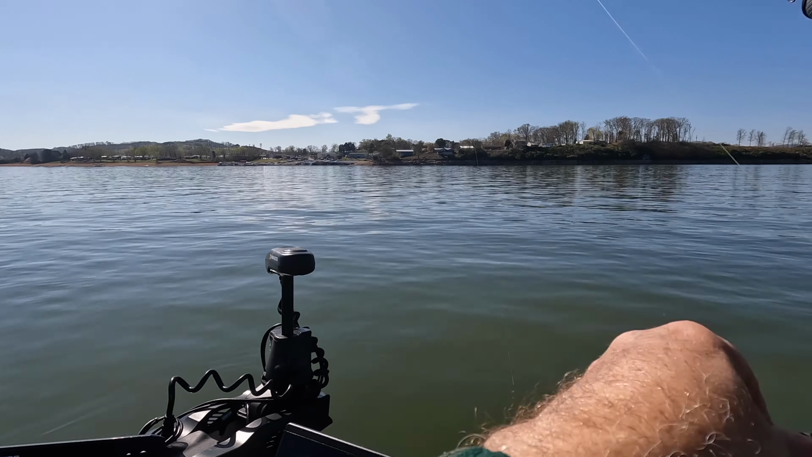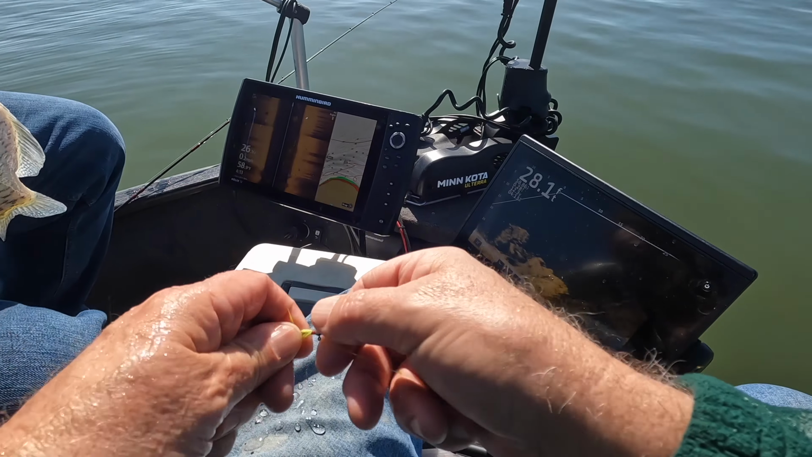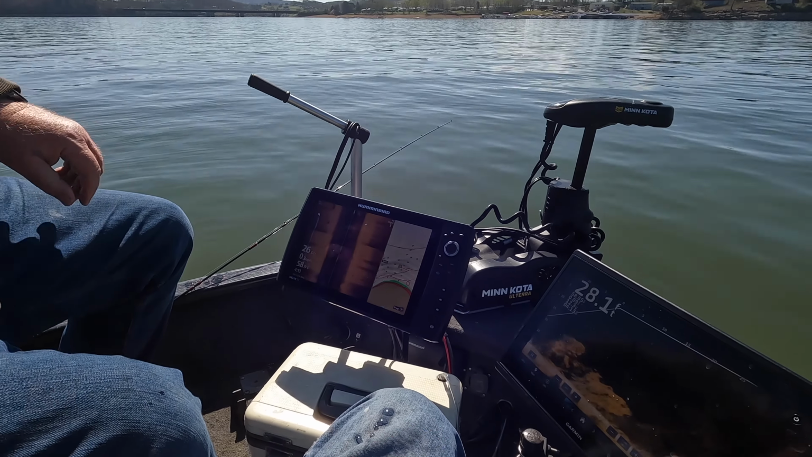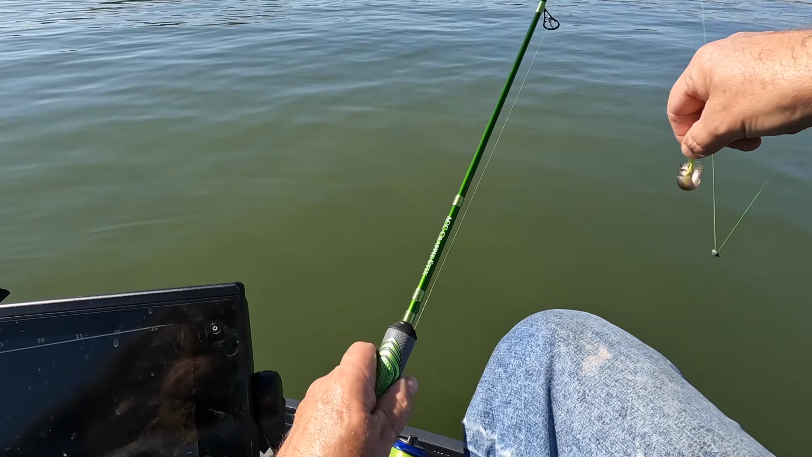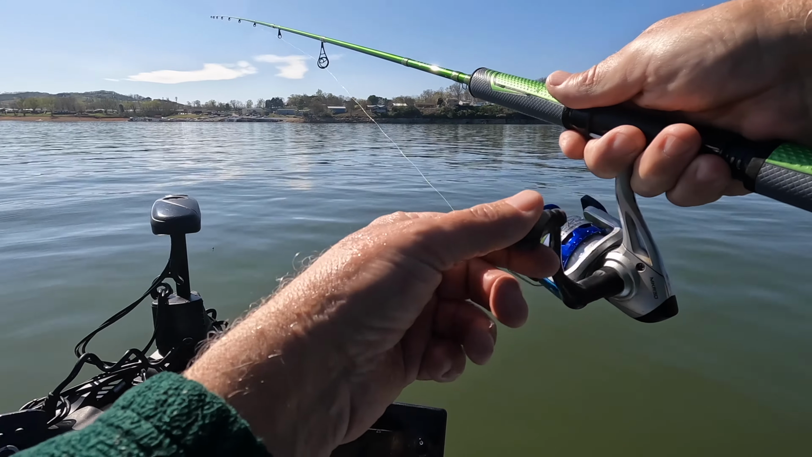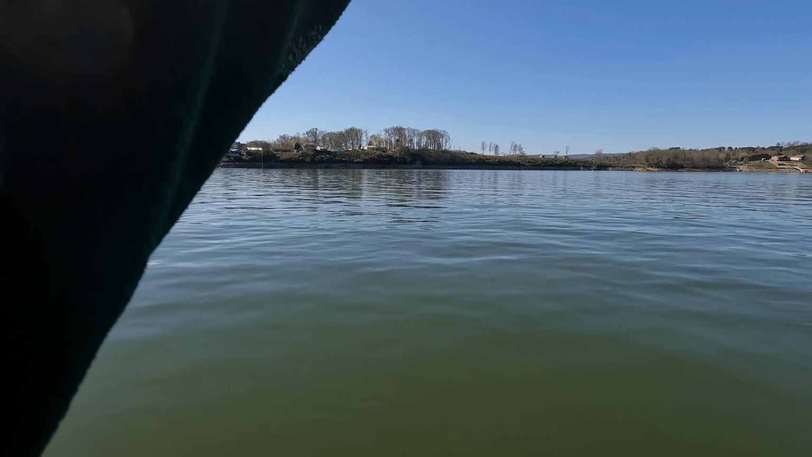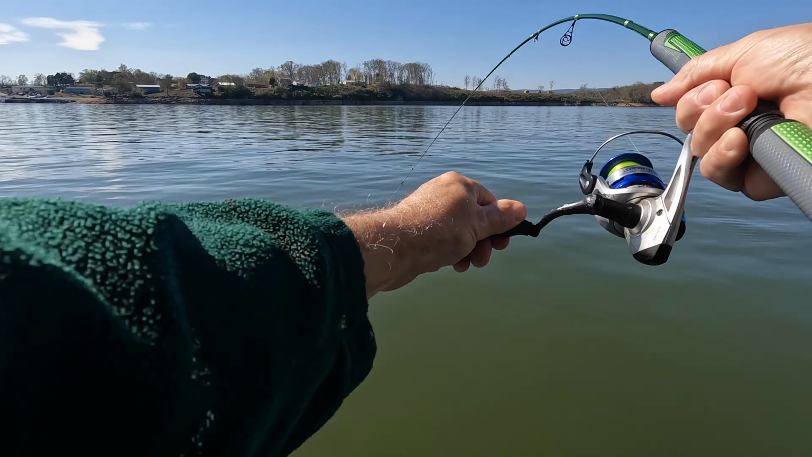Okay, let's get this back down there. Good job. That's a beauty. That's about 13 inches. Oh yeah, I got 7 of those off this tree last time I had it. Ooh, there's a big one. Come on, dude. Got him. All right. Oh yeah, that's a nice one, brother.